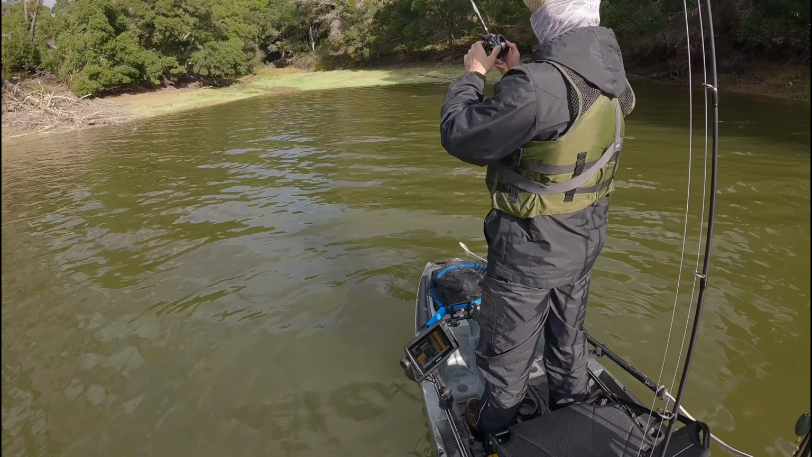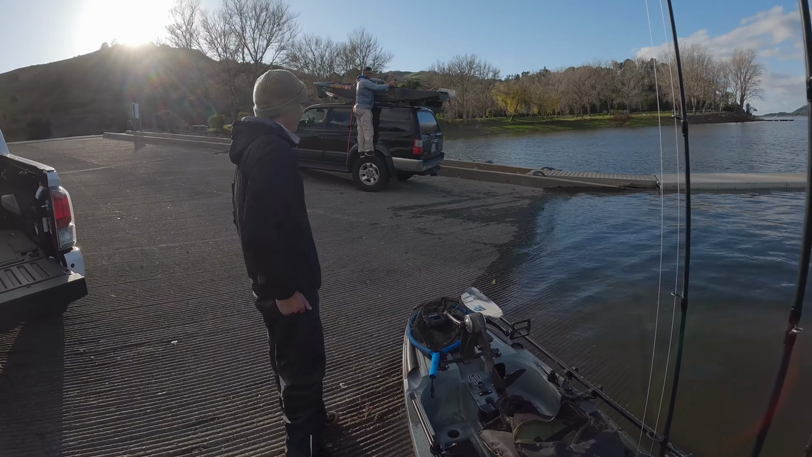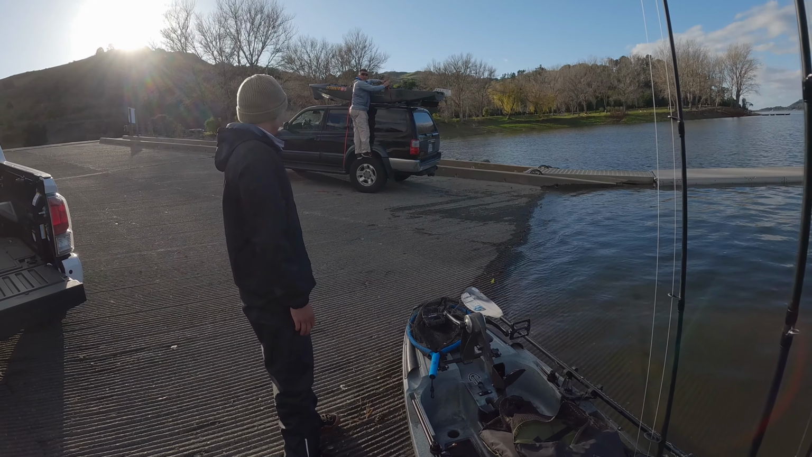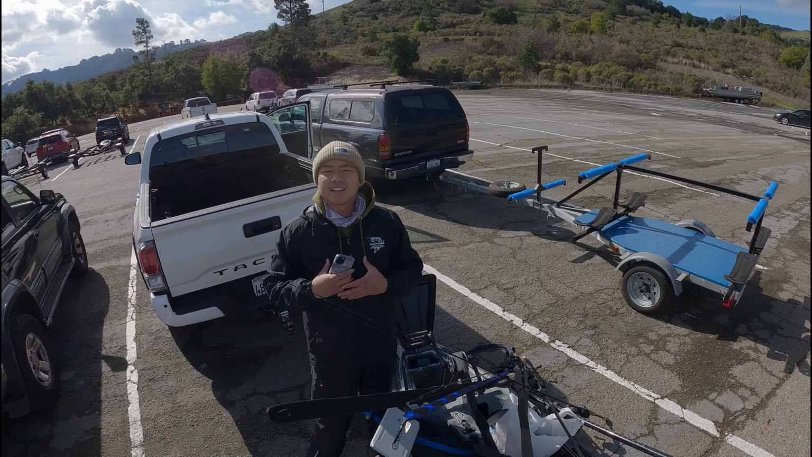And that pretty much summed up day one. I didn't catch anything else, didn't get any more bites, and nothing else exciting happened. So I just went back to the launch, talked to a few guys, and they seemed to be only catching them on Senkos, and they weren't smashing them, just a few here and there on Senkos. Come on, you know I can't let it end like that.